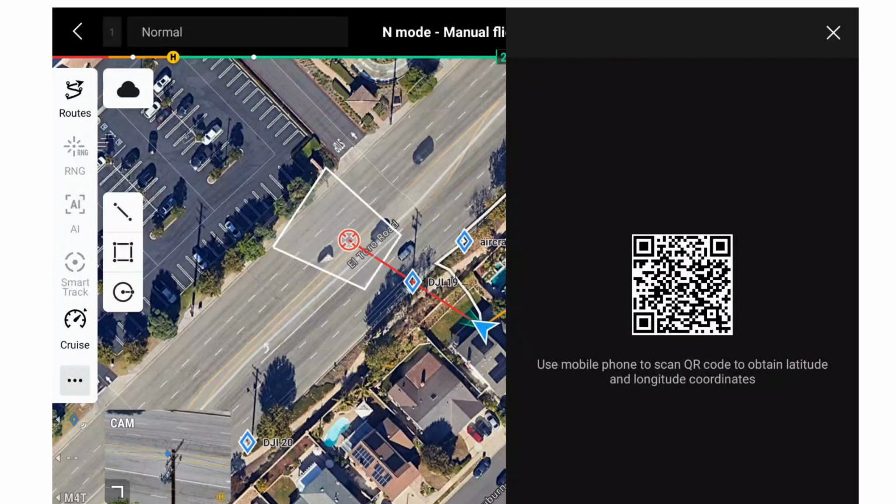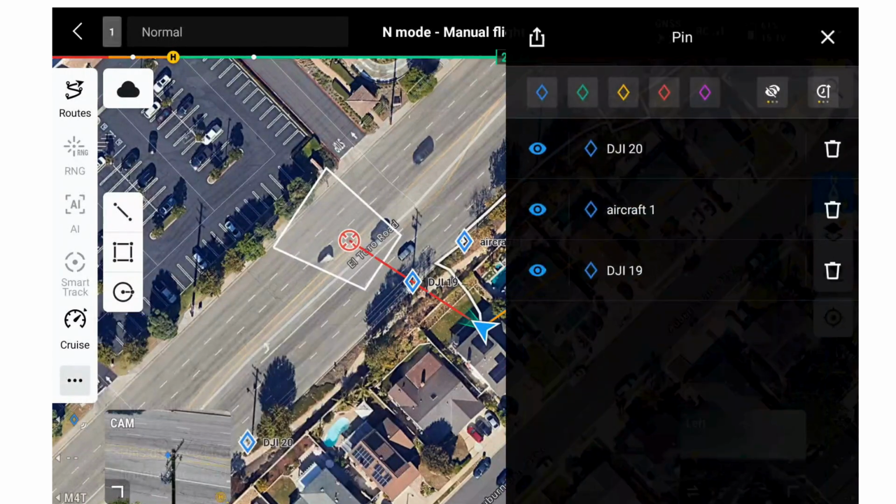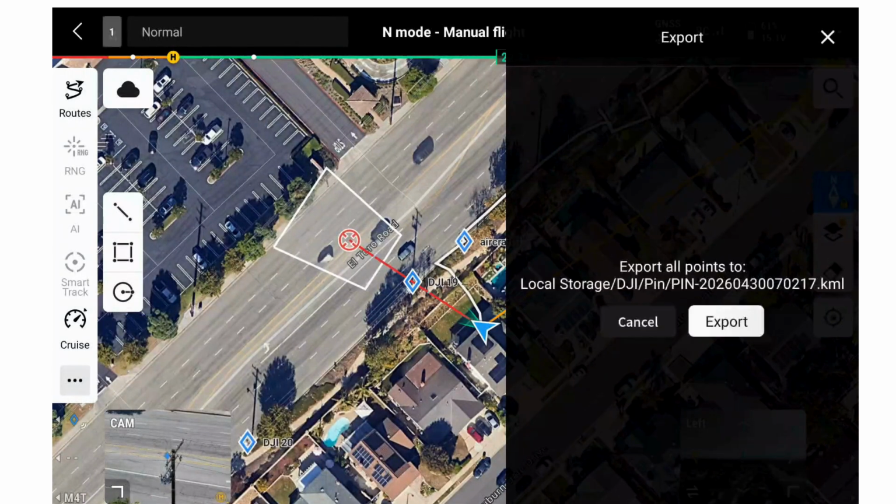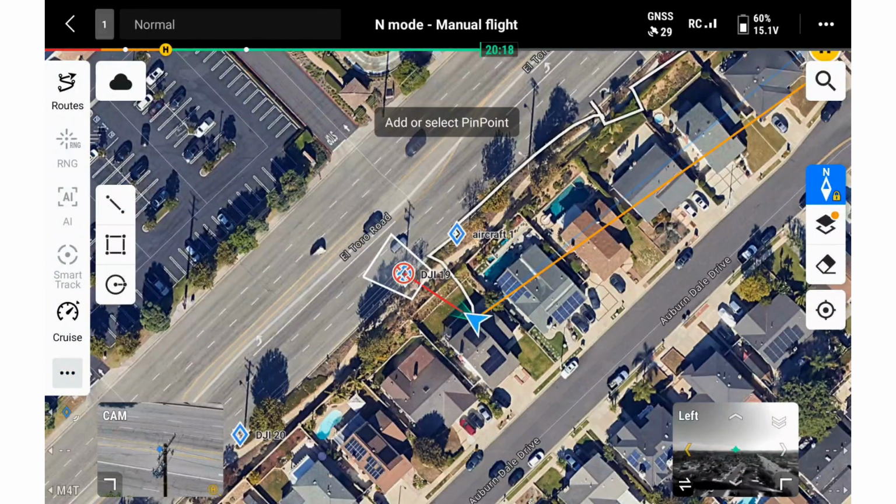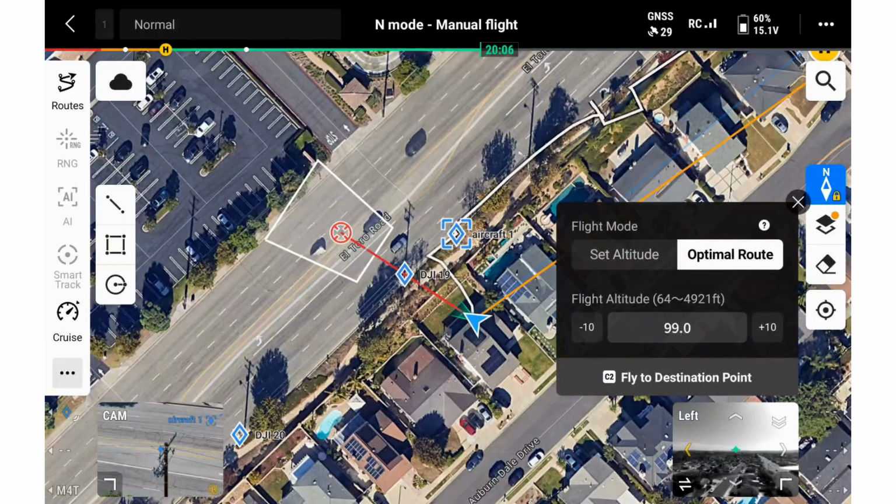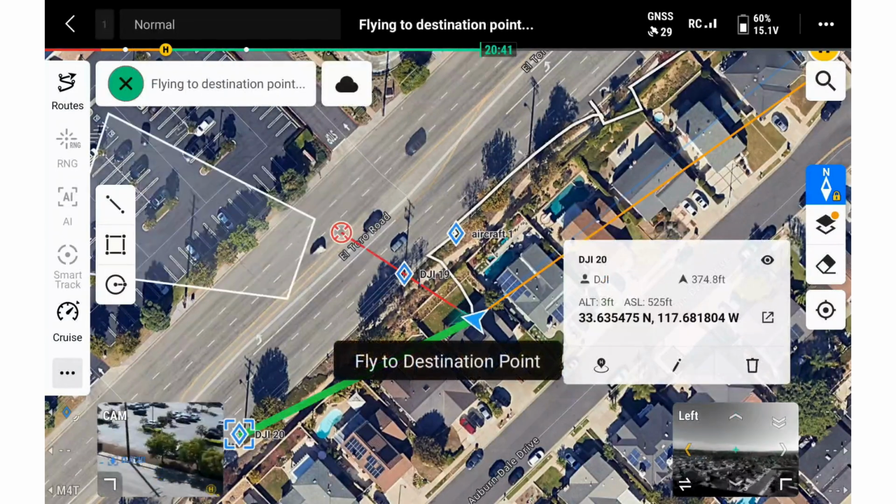We can also export all pins as a KML file, making it easier to provide marked locations to ground crews or import them into other mapping or asset management platforms. Finally, we can use FlyTo to send the aircraft directly toward a selected point, helping speed up repositioning between areas of interest during the inspection.